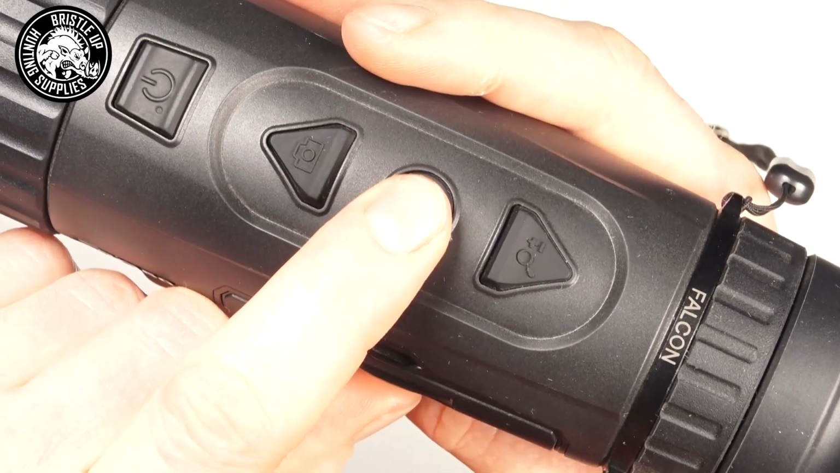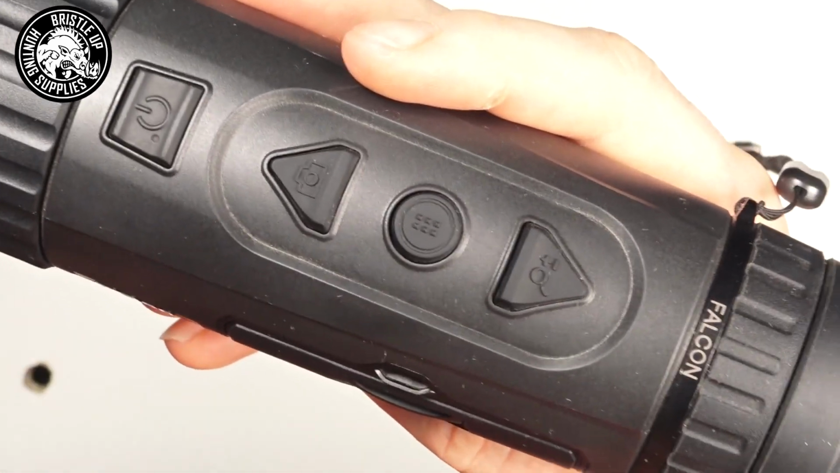Now we have our color palette button. If you press this once, it's going to cycle through the different color palettes.